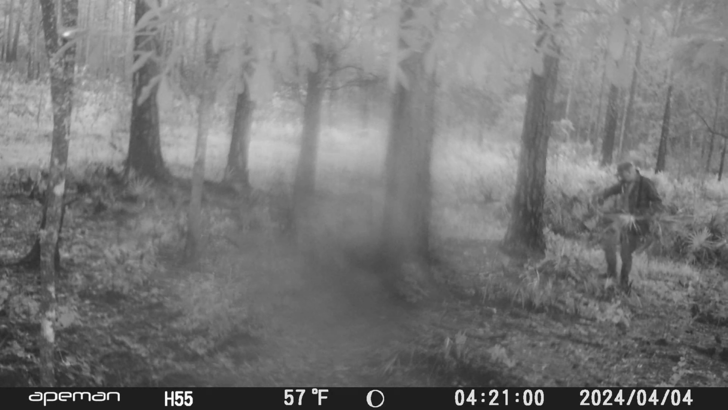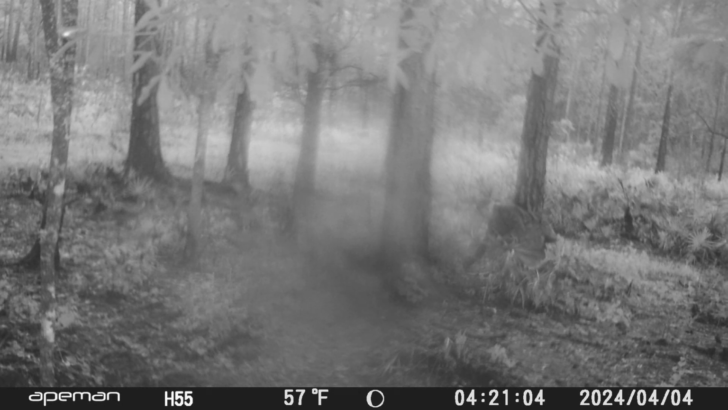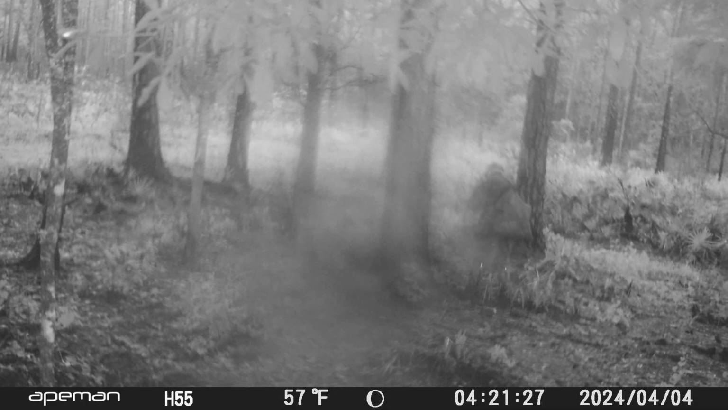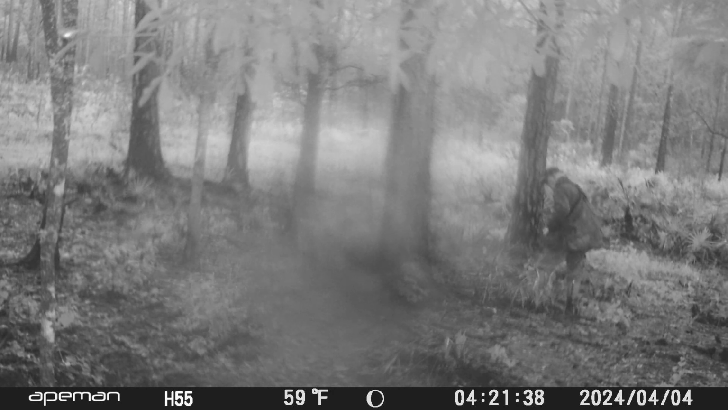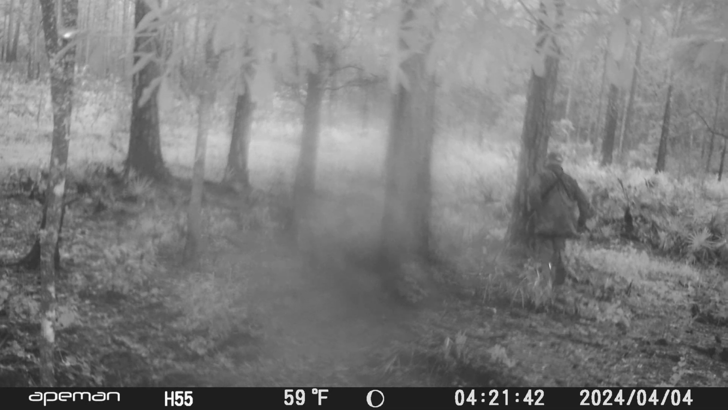And they have a little hunting blind set up there. You'll see too, they take it up in a little bit when they leave. And again, I'm going to test this camera and see if it's just needing cleaning in the middle there.